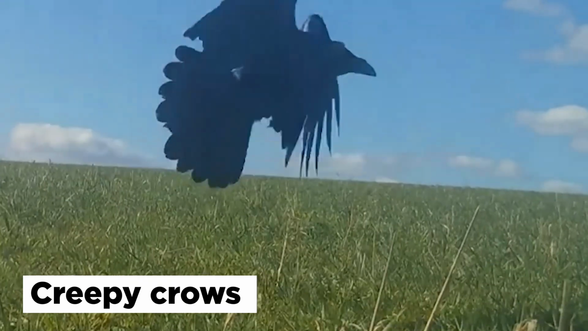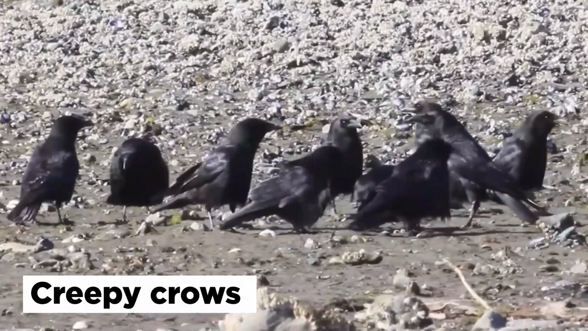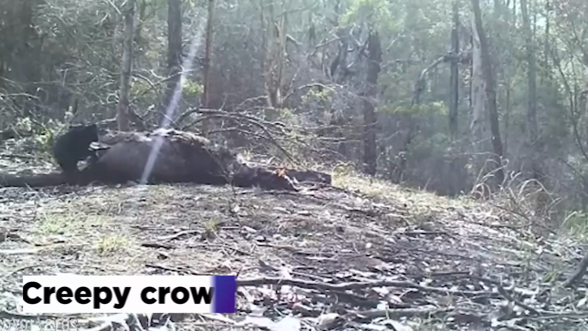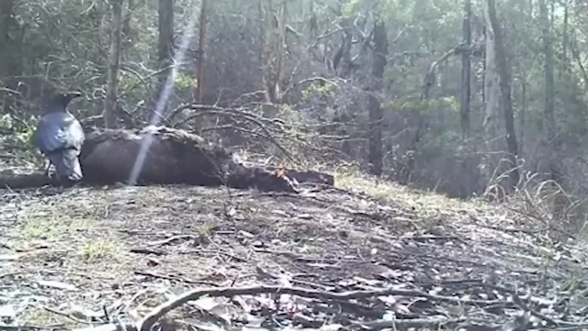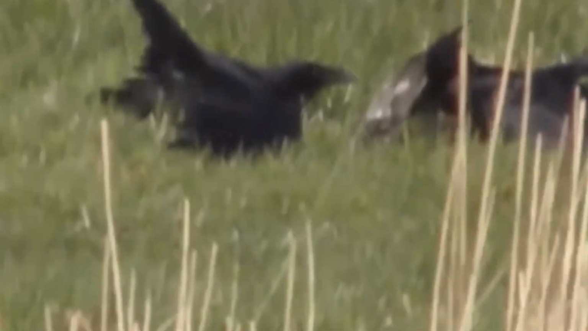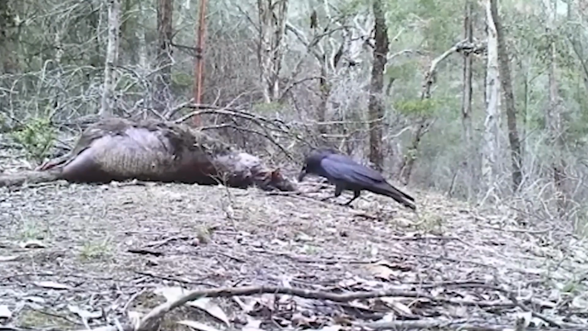Creepy crows. Even though crows generally get a bad rap in our modern culture, with many seeing them as bad omens and associating them with death and disease, they are actually fascinating creatures with highly sophisticated habits and a great deal of intelligence. They possess a unique sense of self and have demonstrated to us time and time again that they are disconcertingly brainy. Some even consider them to be the smartest animals alive today.